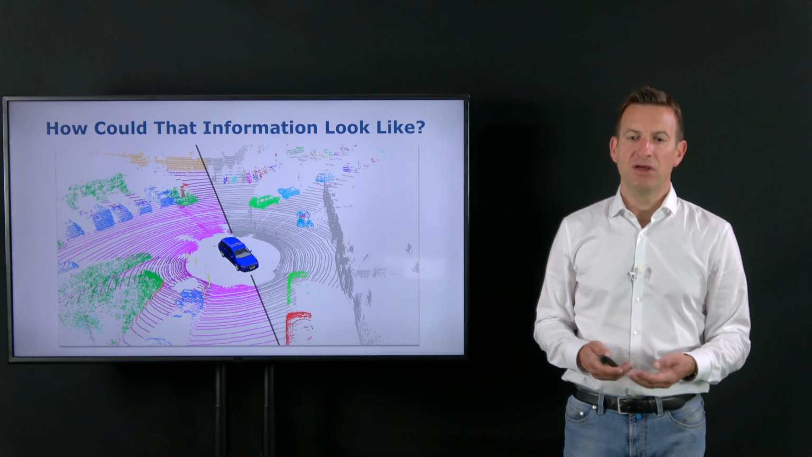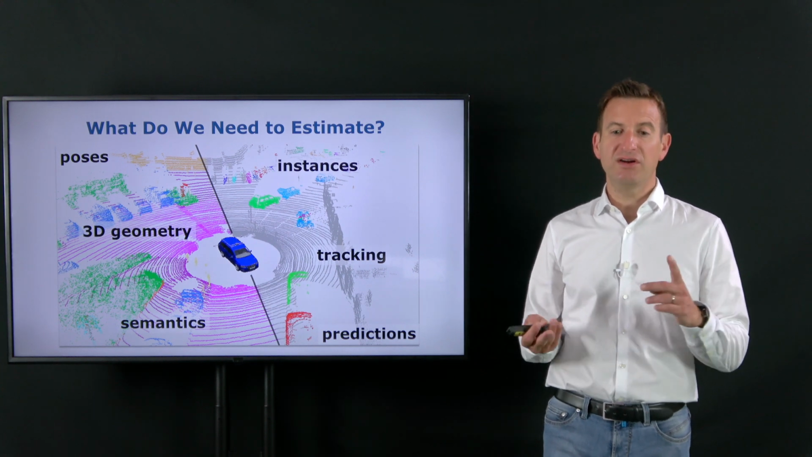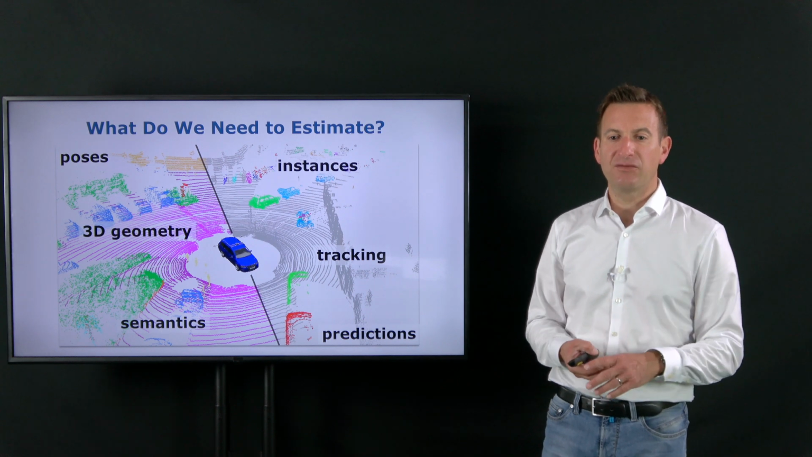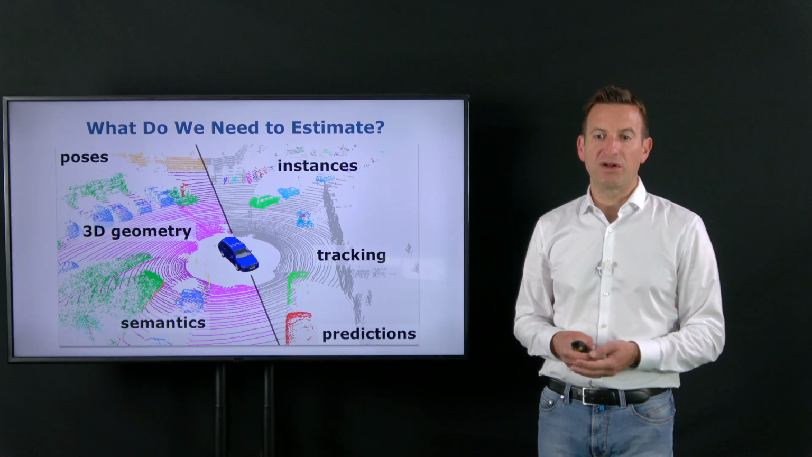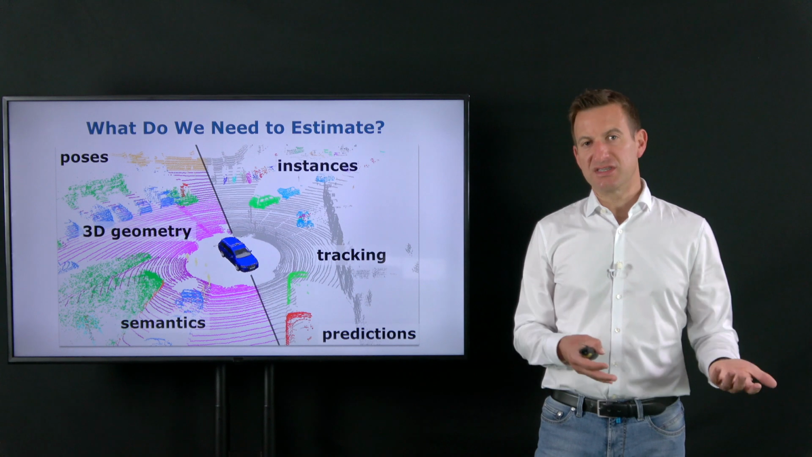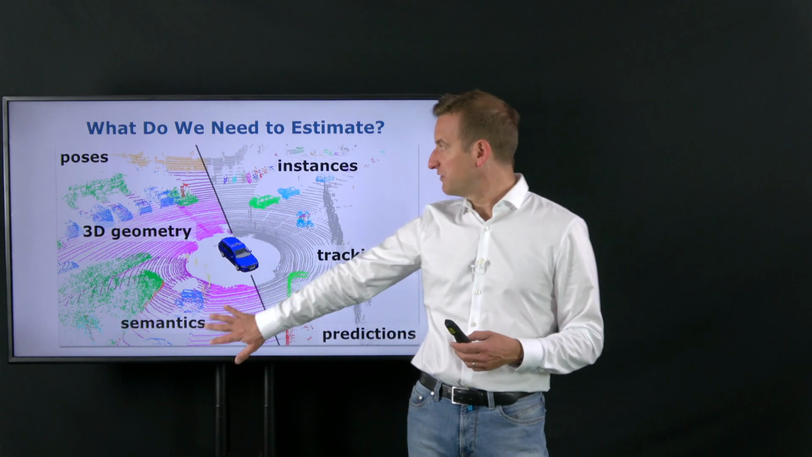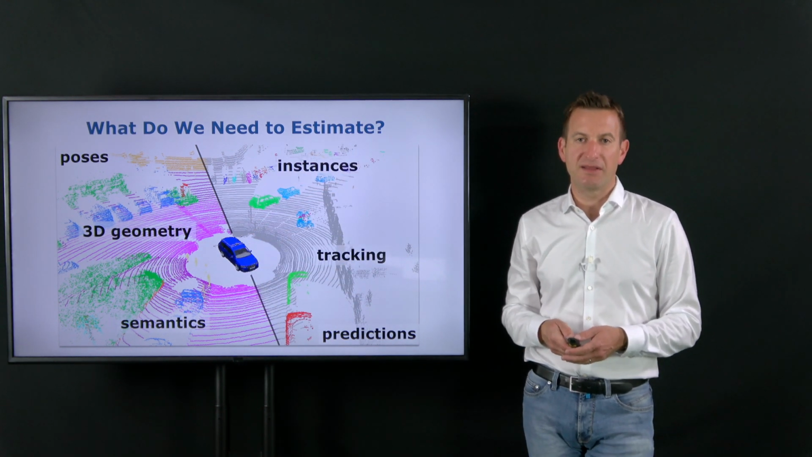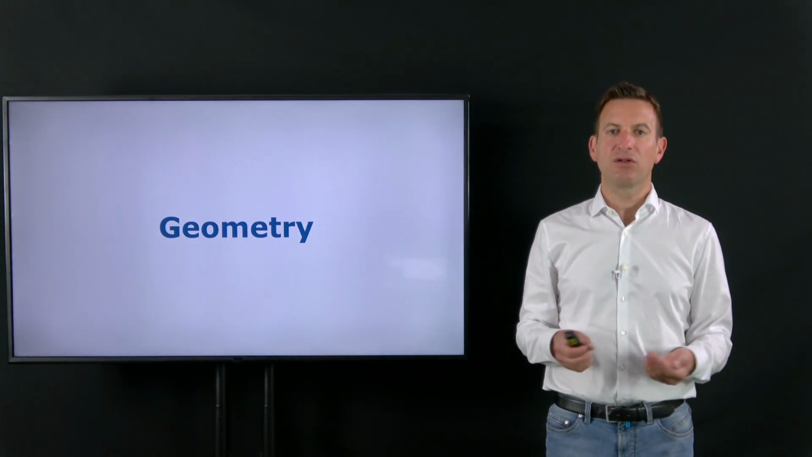So overall, the information that we're interested in are poses, which I'm actually going to ignore here, 3D geometry, which plays a role here but not looking into SLAM, semantic information, instances, tracking, and then later on also looking to the future, predicting what is going to happen, which is important so that an autonomous vehicle can make navigation decisions based on the perceptions. So we are basically here in the area of 3D geometry, semantics, instances, and tracking. That's mainly the part that I'm going to cover here in this talk. So let's start with geometry. And again, I'm not looking into SLAM.